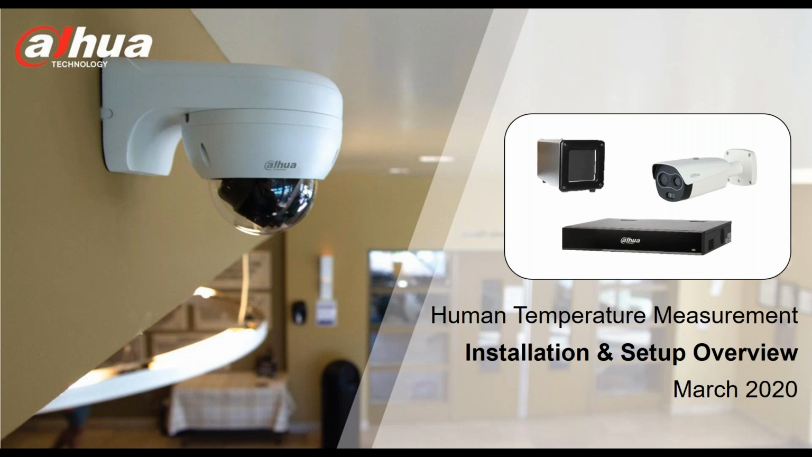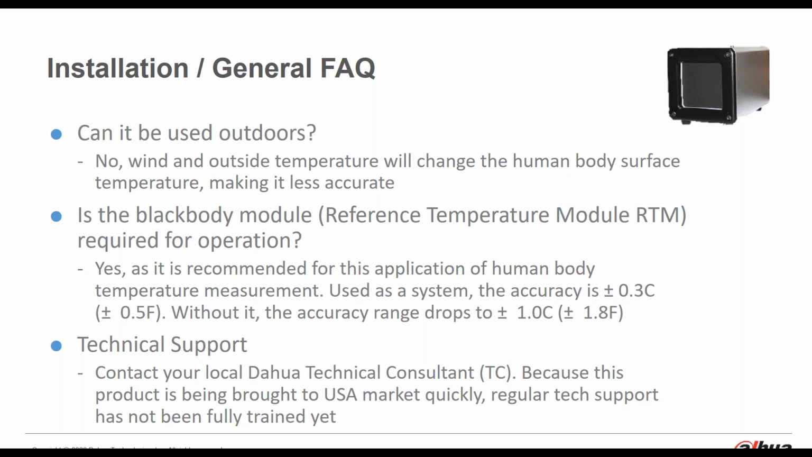Okay, great. All right, well, I'm going to go ahead and just cover some of the information regarding installation and setup. This is just going to be an overview to give you a sense as to what the process is when you first set up the system. Before we go into the specifics, I'll just cover some frequently asked questions.